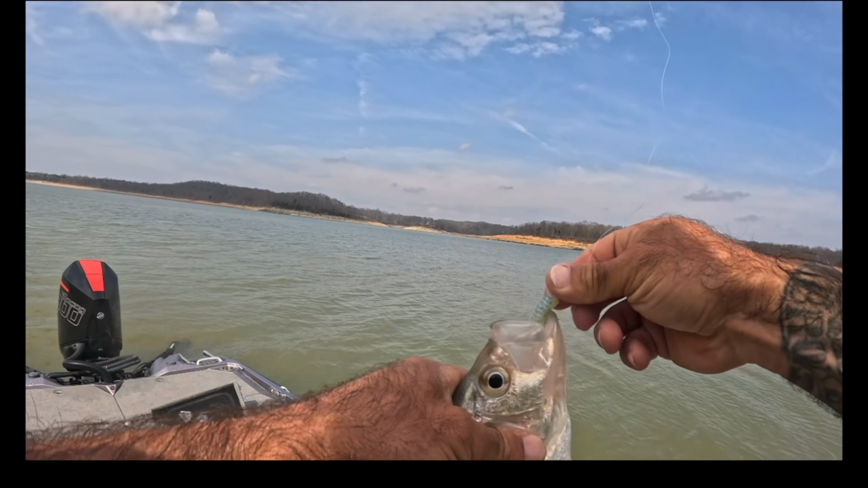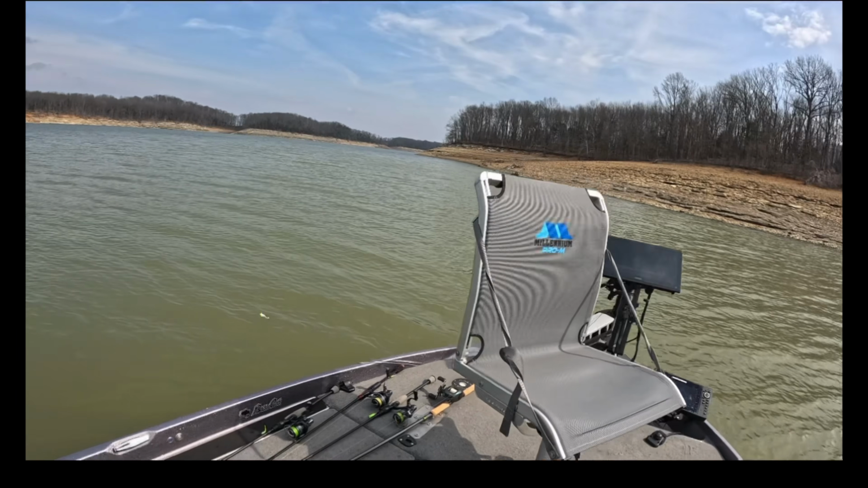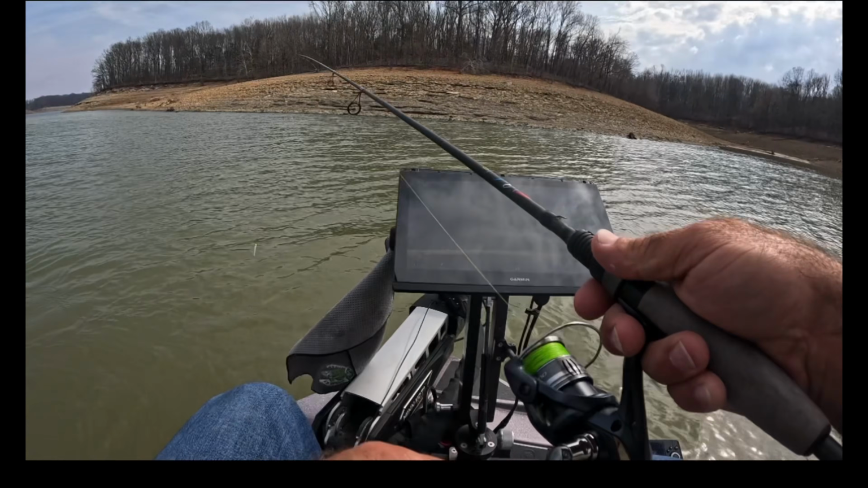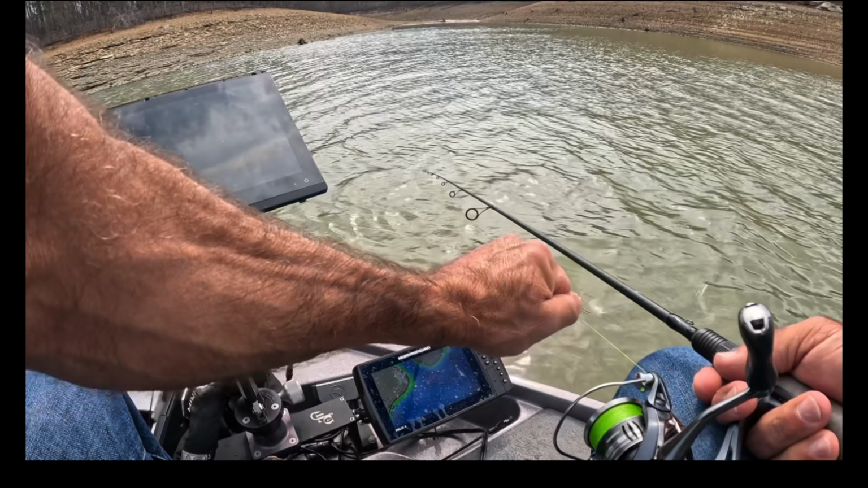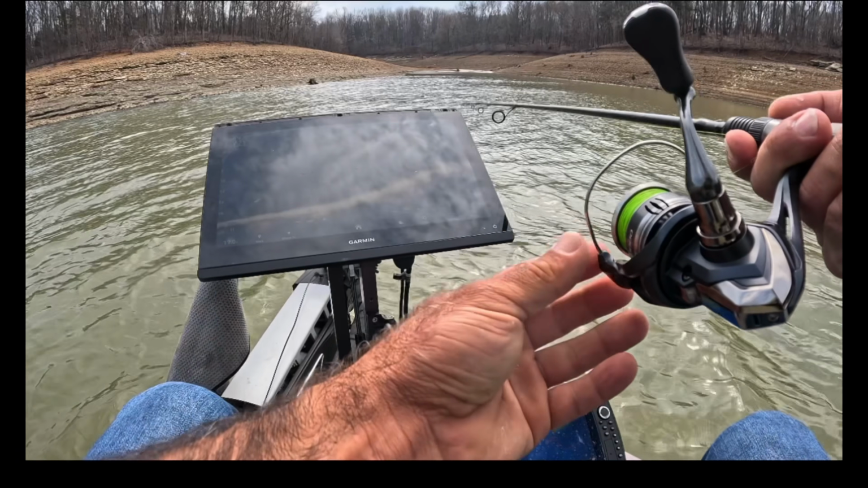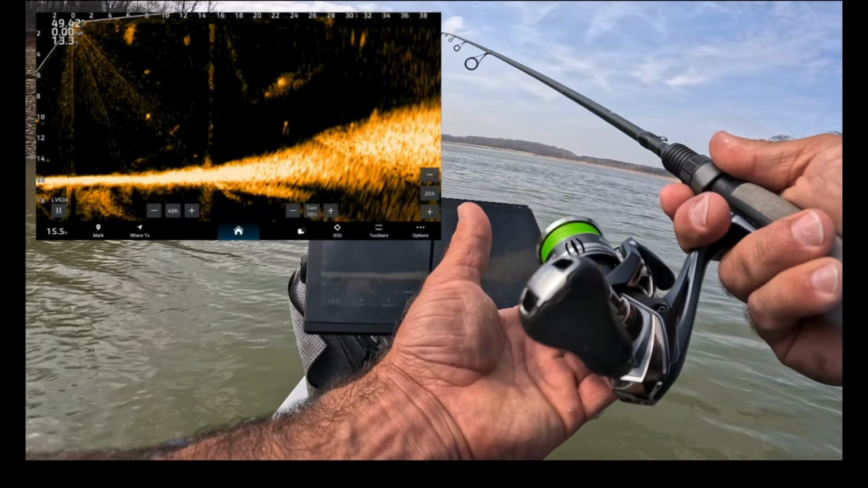All right, so we have established that these bigger fish are definitely by themselves. That's usually the case, but we for sure put it together. I'm seeing little wolf packs of smaller 10, 11-inch fish, but when you see a single all by itself, it's usually a bigger, more aggressive fish. All right, let's take a look at this fish right here at about 24.